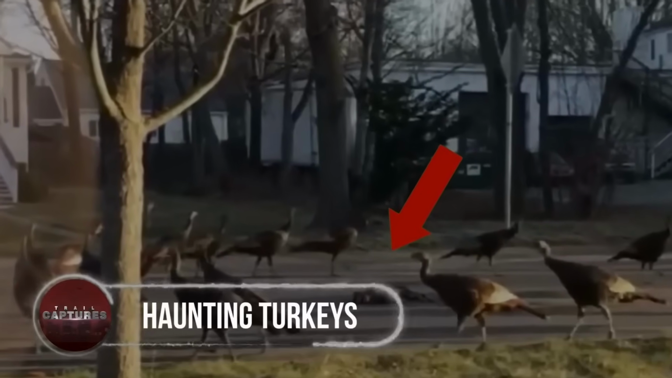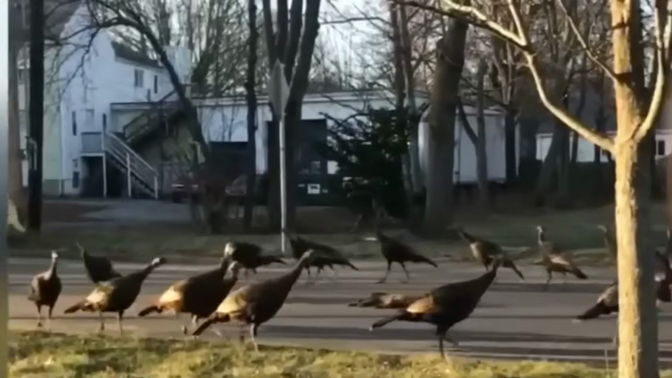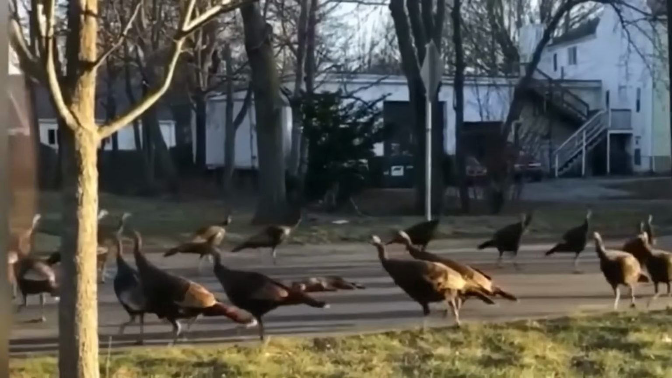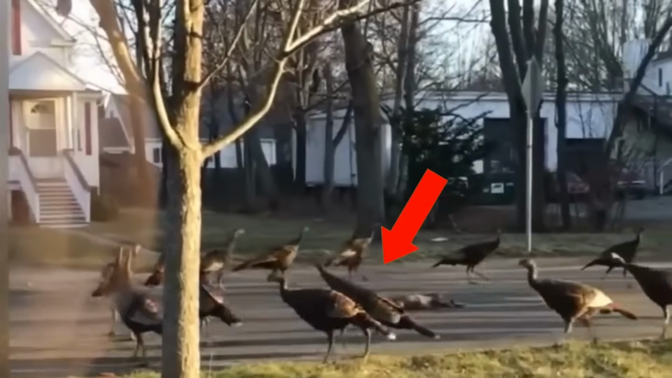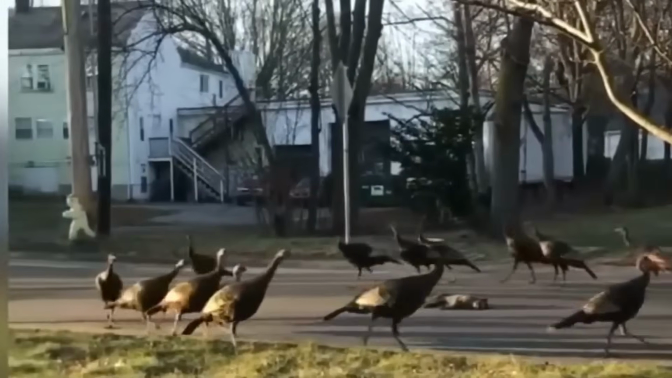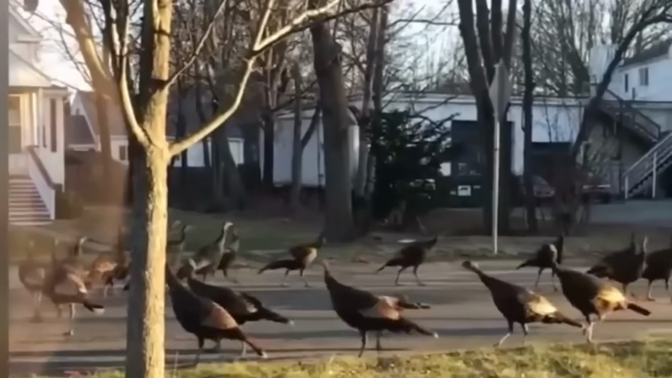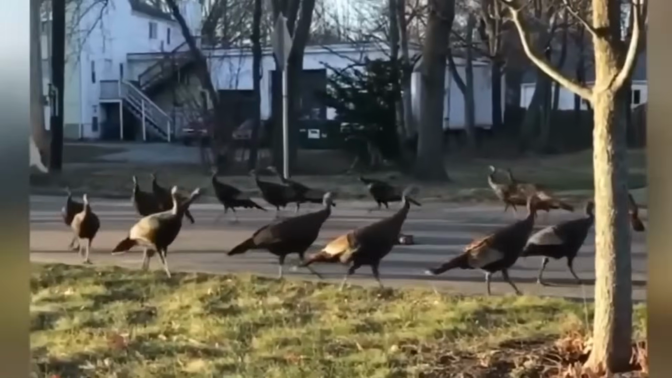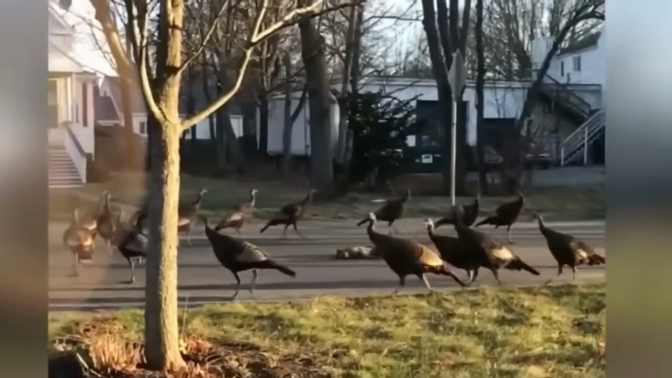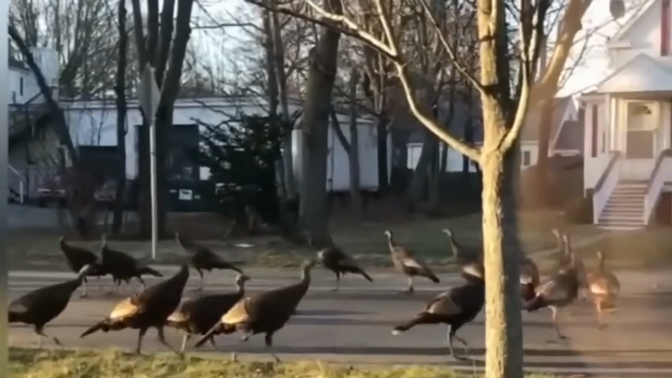Haunting turkeys. From the shadows of suburban Massachusetts emerges a perplexing spectacle. Flocks of turkeys, drawn by an unknown force, gather in a macabre dance around a lifeless cat. The unnerving ritual continues, with more turkeys joining the strange congregation in an infinite loop. What mysterious energy compels them? Is it a dark omen, a supernatural presence, or something even more that lies beneath the surface?